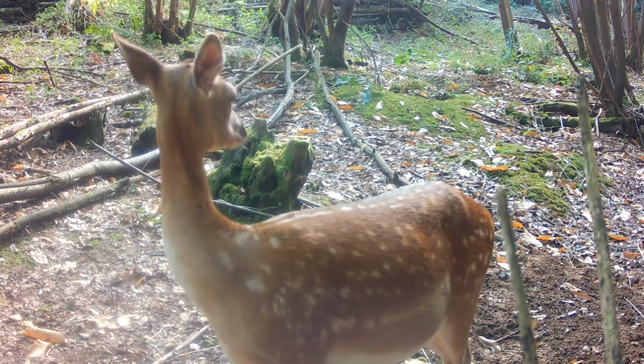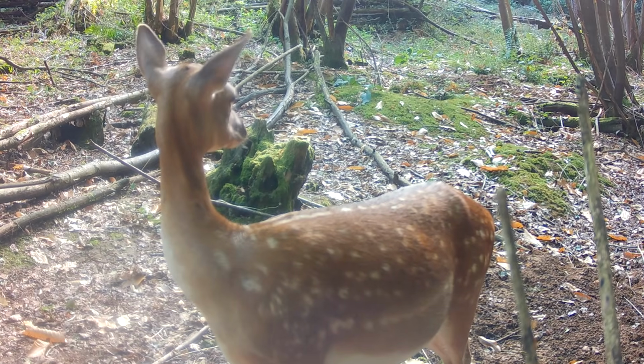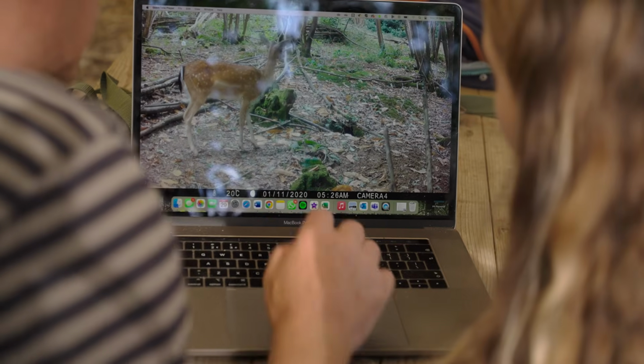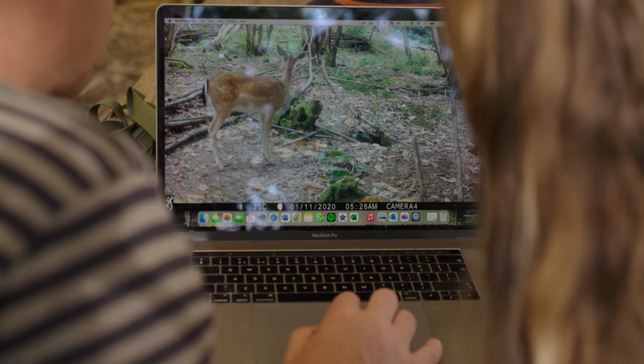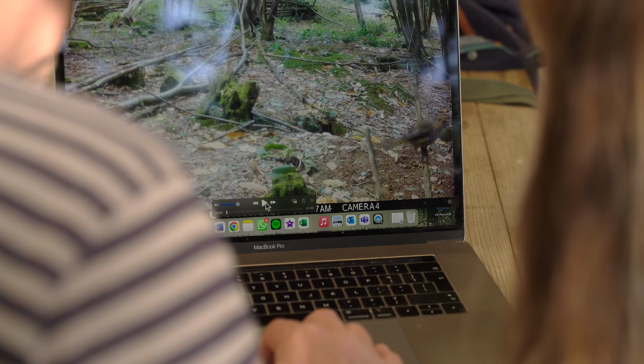But she's certainly been back and forth a lot, isn't she? She likes it. Wow. That's nice, isn't it? Yeah. Fallow deer. You see they've got the white and then the black down the beautiful markings there. That's lovely. Robin.